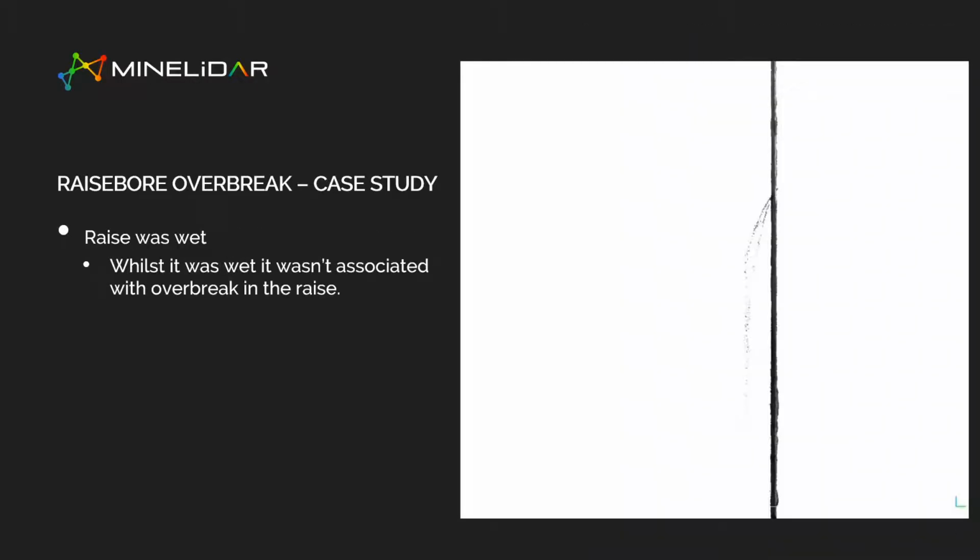The rise was wet, so the bottom of the rise was a fair amount of water coming out there. It took me a while to actually find this because there was noise inside the rise, because again the Lidar will reflect off water, so there was water coming out of the rise, and it wasn't until I actually cut the rise and sort of went, oh okay, that's just water coming out of a structure in the side of the wall.